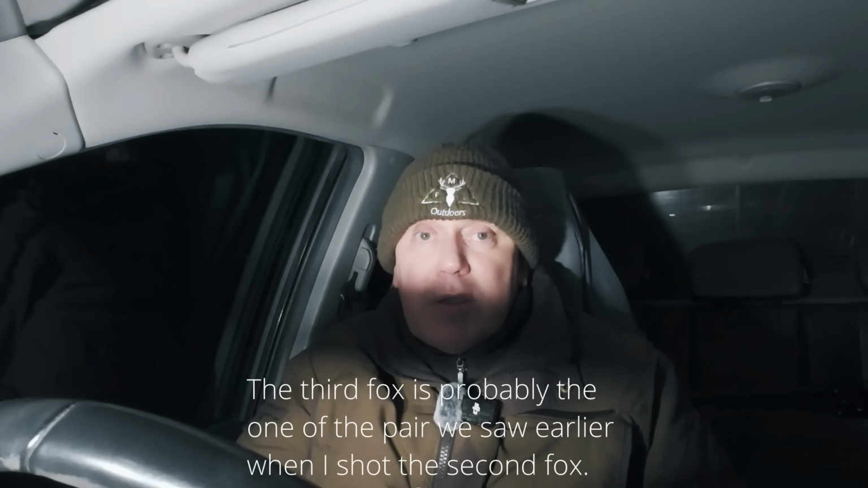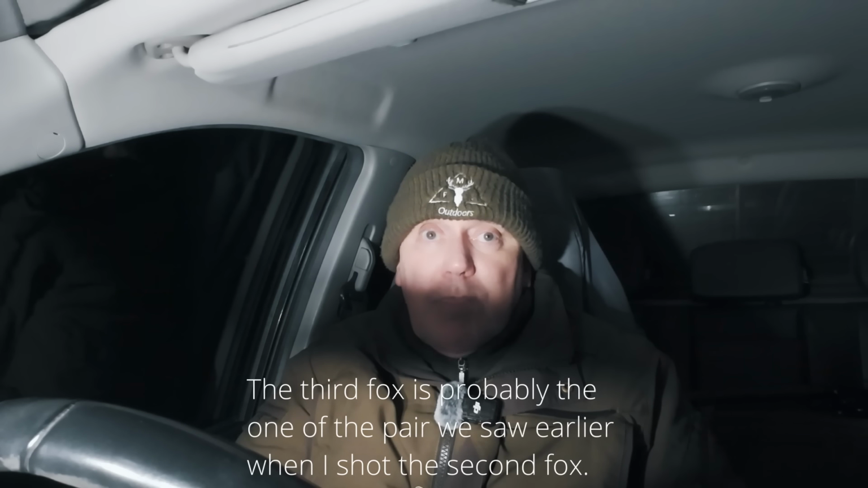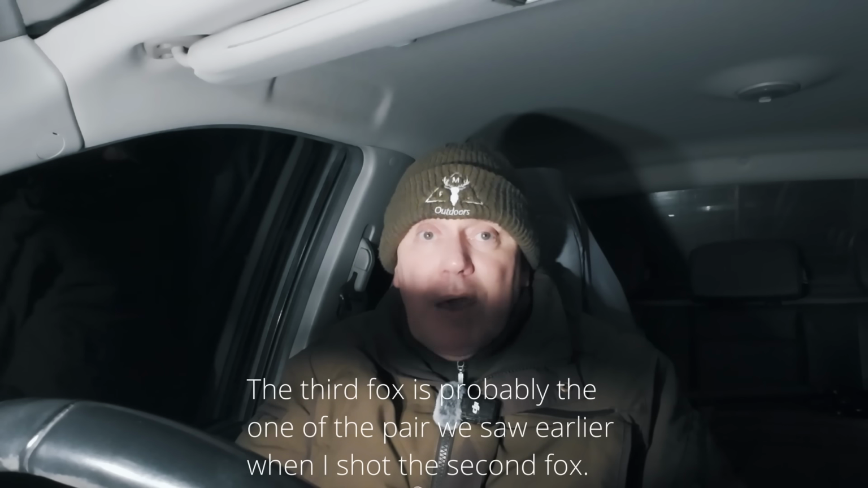Right guys, well that's it for me. It's blowing a force 10 gale now, it's freezing cold, and I put the rifle away, put the ammunition away, put it back in its case, folded down the tripod, and yep, what happened? A third fox turned up. Big size, probably a dog fox, but I wasn't going to bother getting all that gear out again. That one will be there for next time.